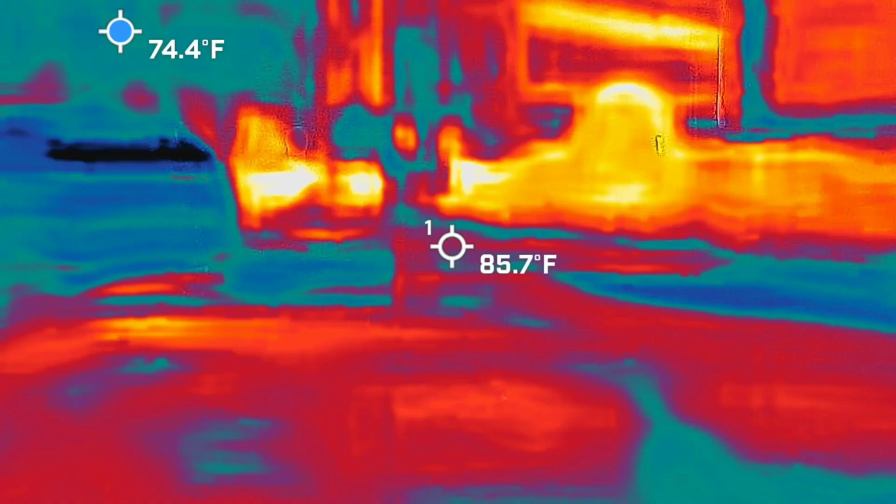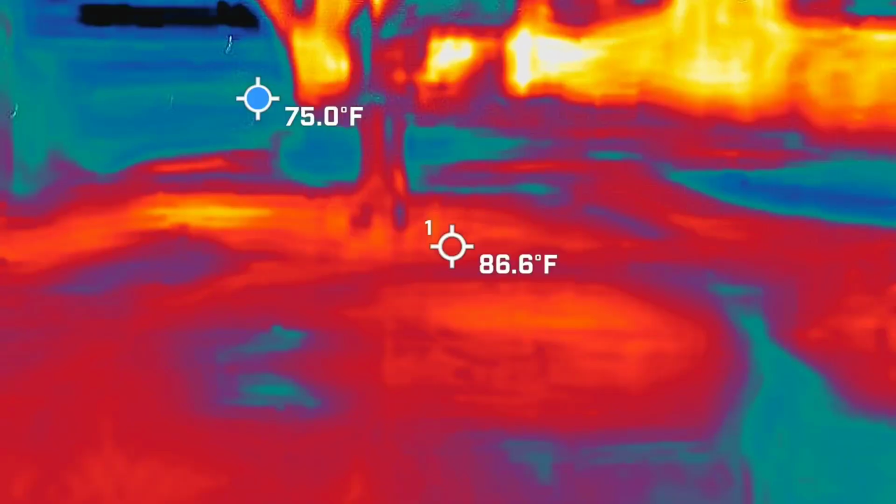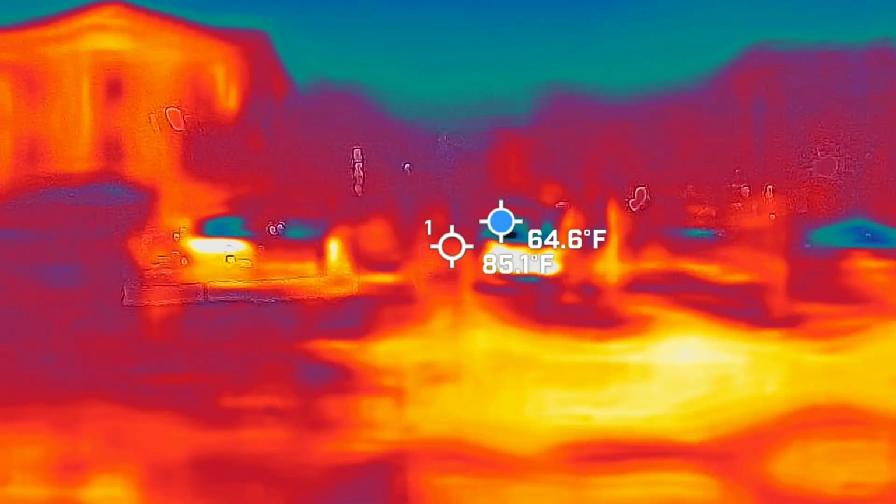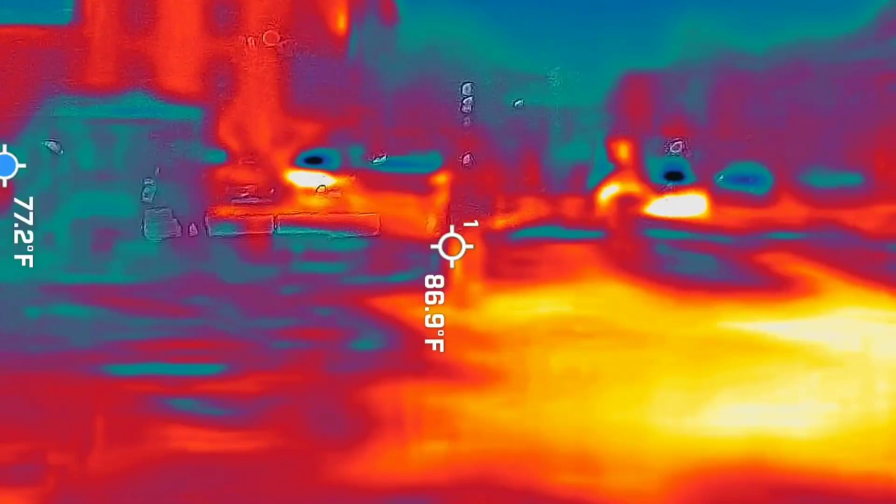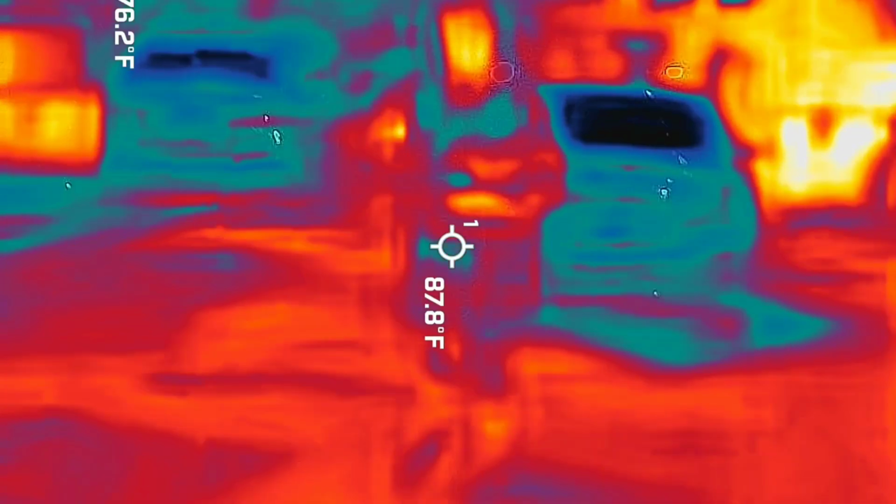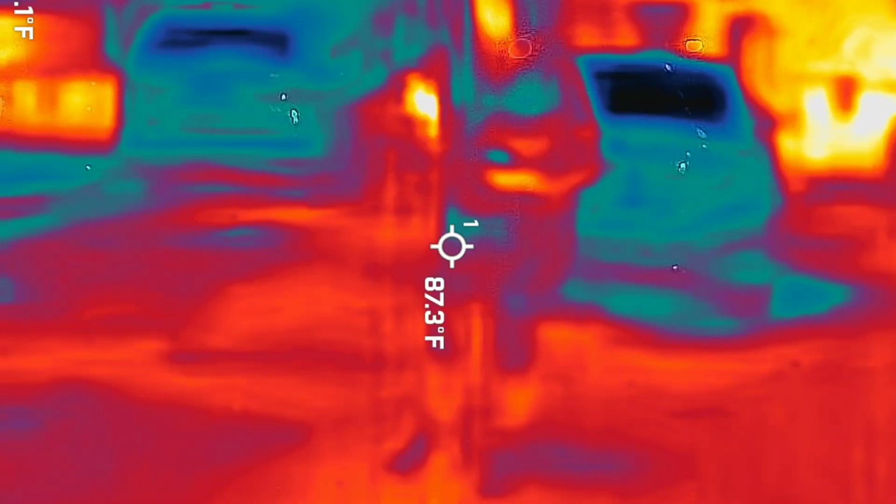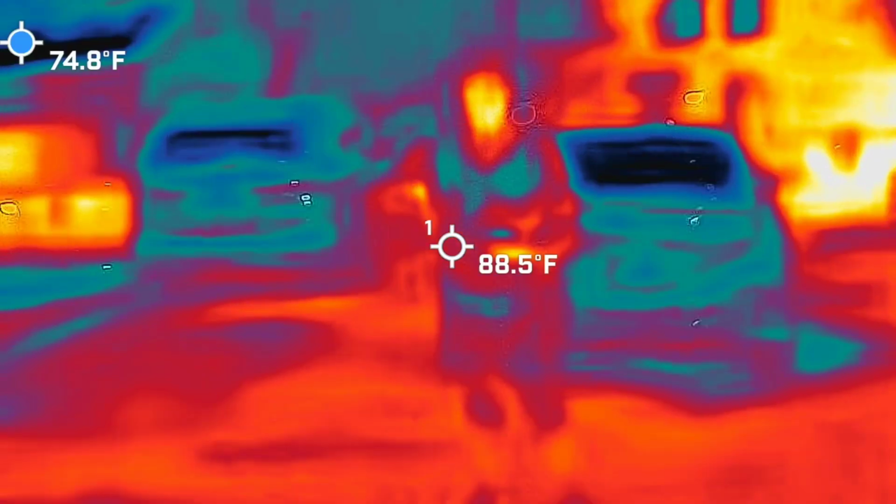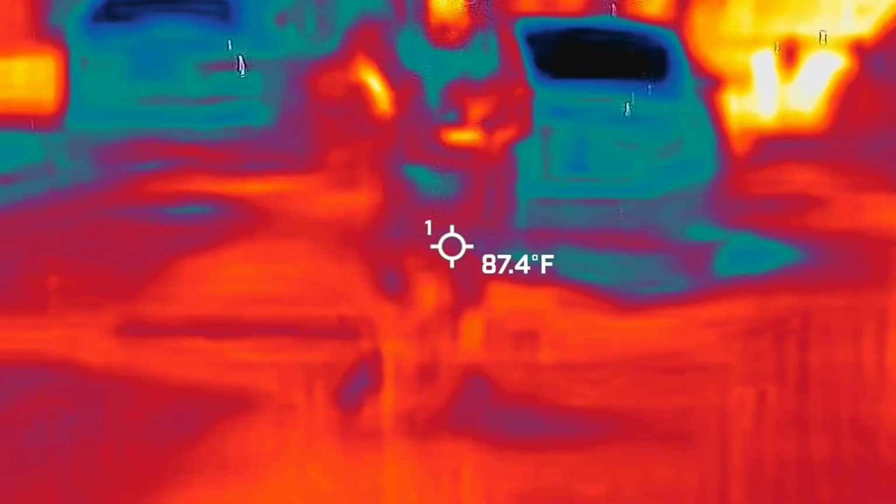Mine's been very low. Right here? Right here. 45.7. And then it went back down immediately. Wow. Excuse me, what do you guys... We're doing ghost hunting. Oh, okay. Yes. Got you. Okay, the ghost hunting adventure. 32.5.